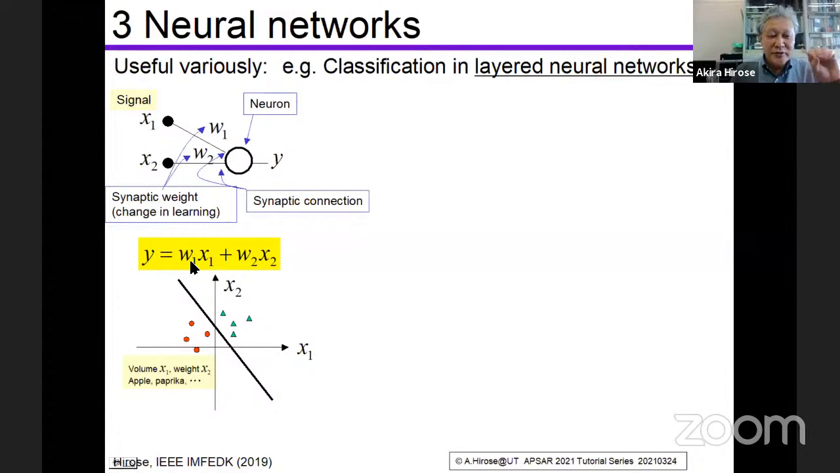And if we choose the w's in the proper way, then we can get positive output y for all the paprikas, and we get negative value as y for all the apples. That is, we are successful in the classification.